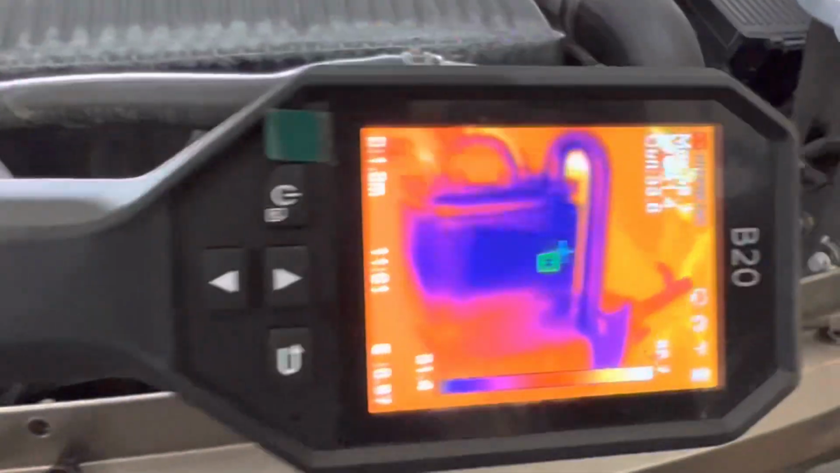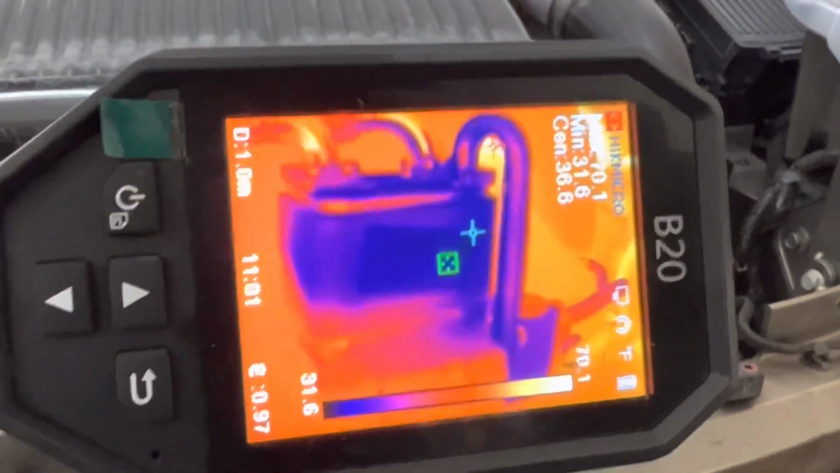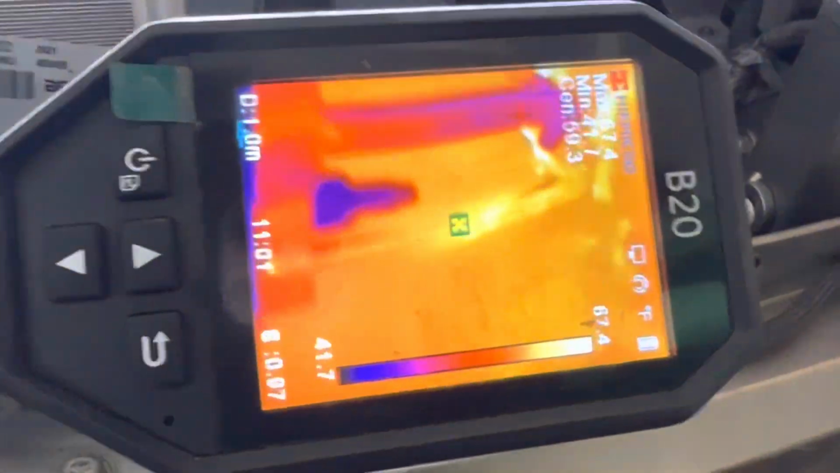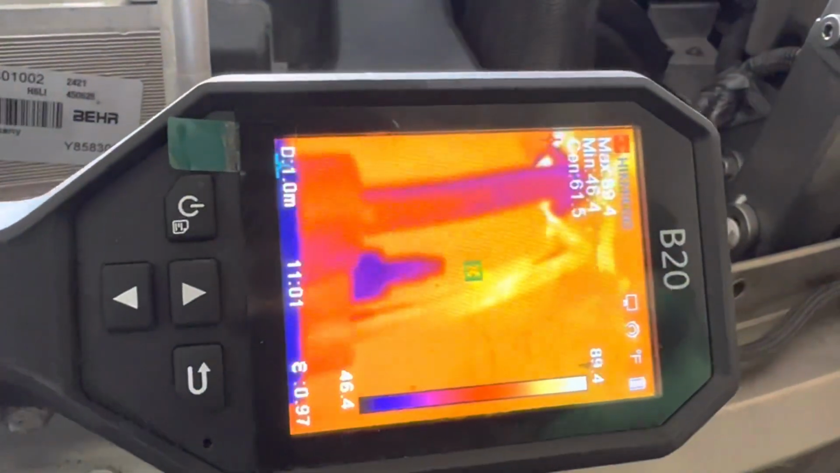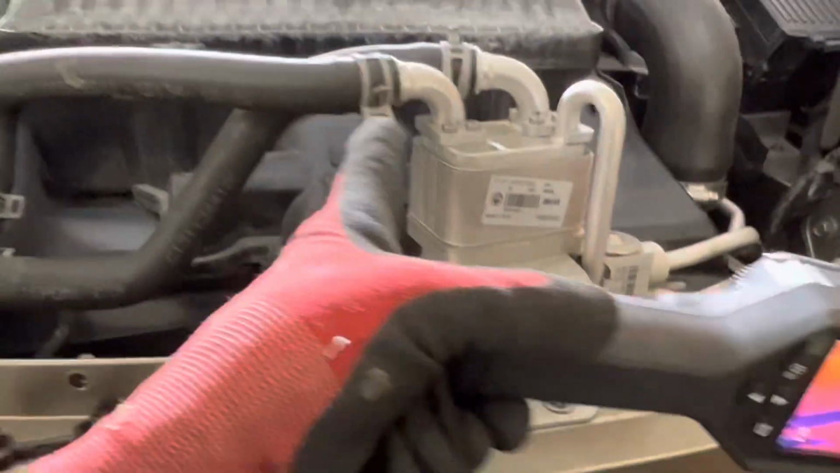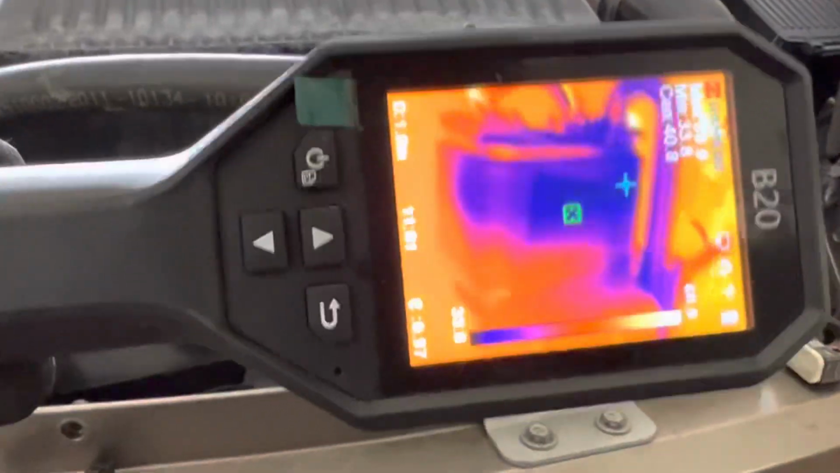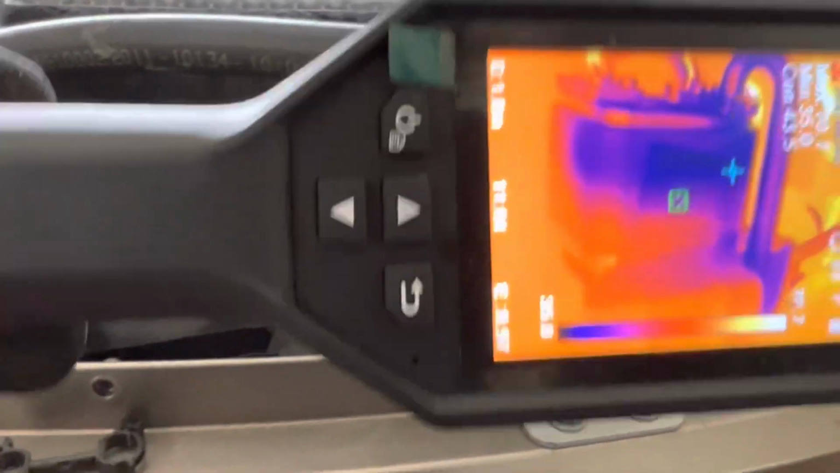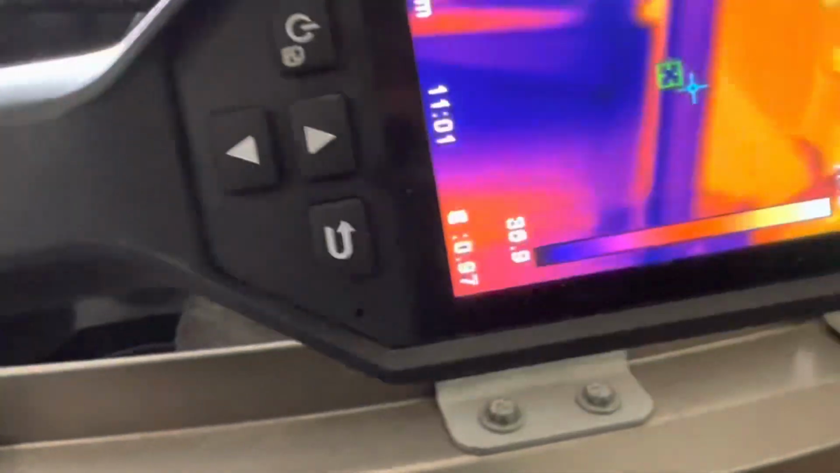Let's take a closer look here. You can see the cold refrigerant. And if you look down here, you can see the hot refrigerant and the cold refrigerant. So there's our hot liquid, there's our cold. There's our expansion valve going into the plate heat exchanger that has the glycol going through it. And you can see where it's entering and it's colder on top, or entering, it's actually, oh, let me get the temperatures correct here.